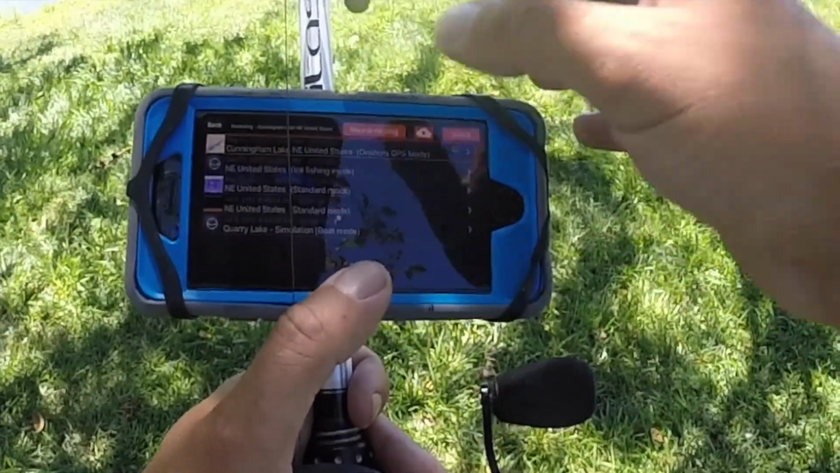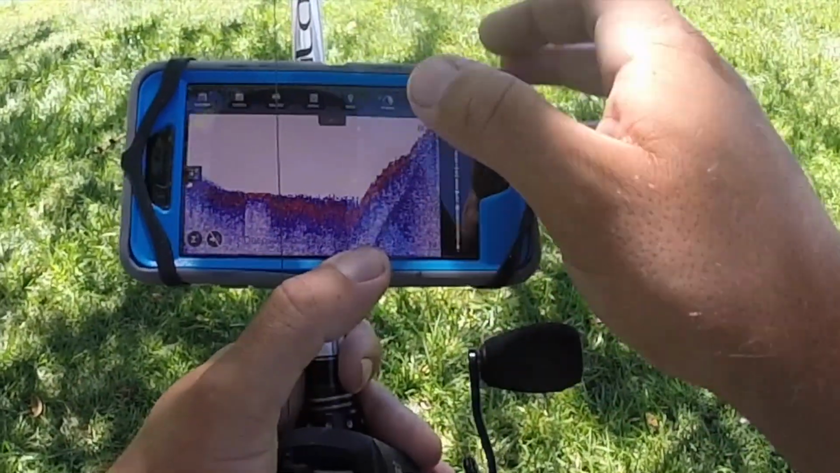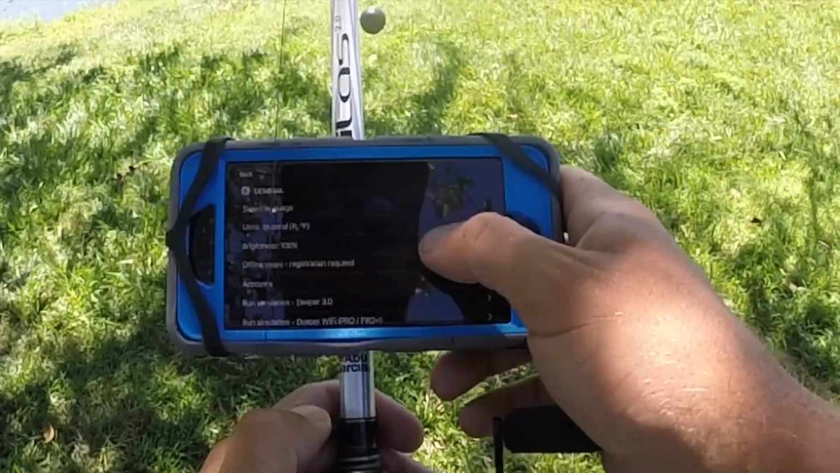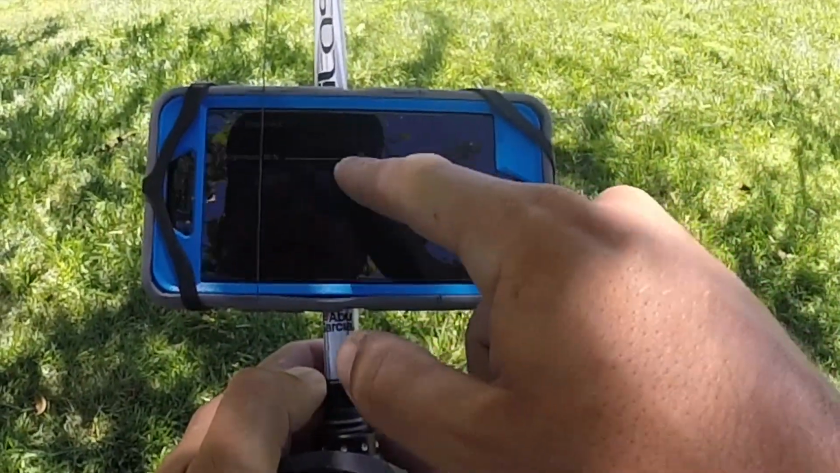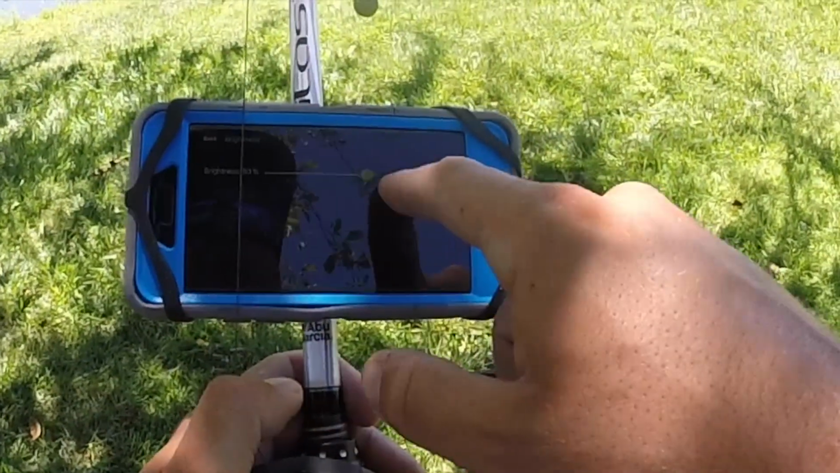Like I just showed you, you can go back and check out anywhere you've been, go back to the GPS mode, check out your new GPS map that you created. Over here in settings is where you're going to see pretty much everything you want to take care of. So brightness, obviously, that's important. If you're fishing at night, you can turn that brightness way down, conserves your battery a whole bunch.